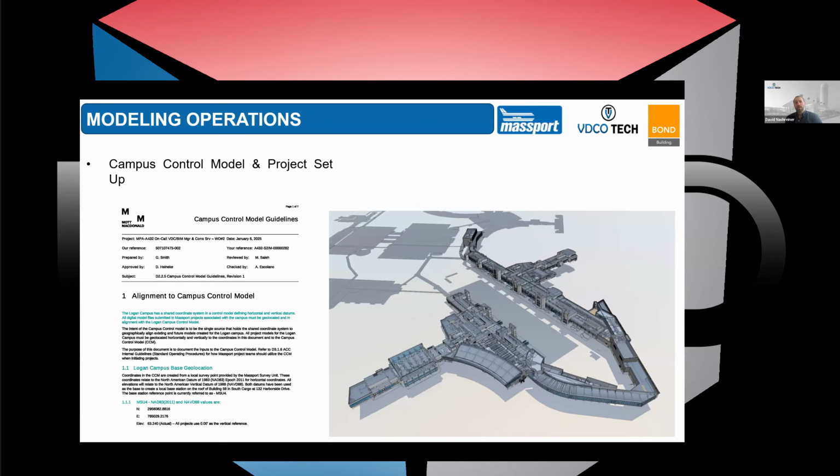It was important that we establish and set the model up on a control system. So Mott McDonald, in conjunction with Massport, established campus control model guidelines. Massport has a campus control model that we needed to ensure was linked into our model, coordinates were acquired, and that we aligned our point clouds to that campus control model as it relates to the guidelines that Mott McDonald had created.